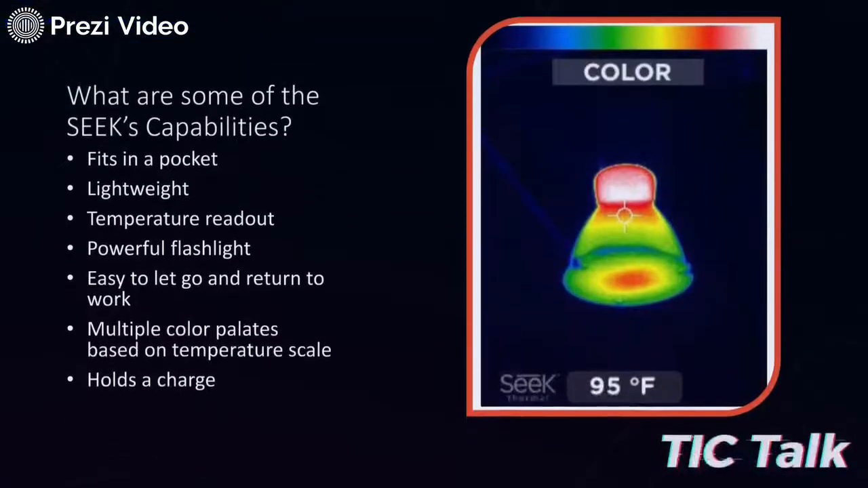And then when we have the color mode, granted the picture that I'm looking at is not the best, the color mode takes away all of the temperature readings and just says red and white are going to be our hottest colors, and that blue and that purple are going to be our coolest colors. So it allows it to change out and give you a little bit different colors just based on all the various different temperatures that you have.